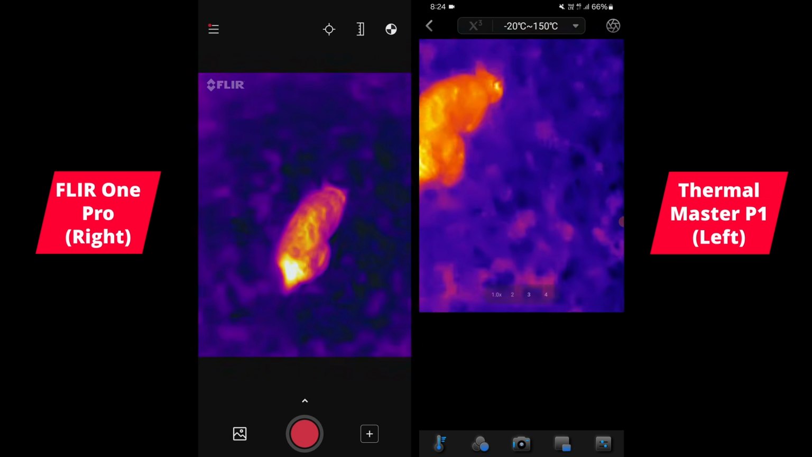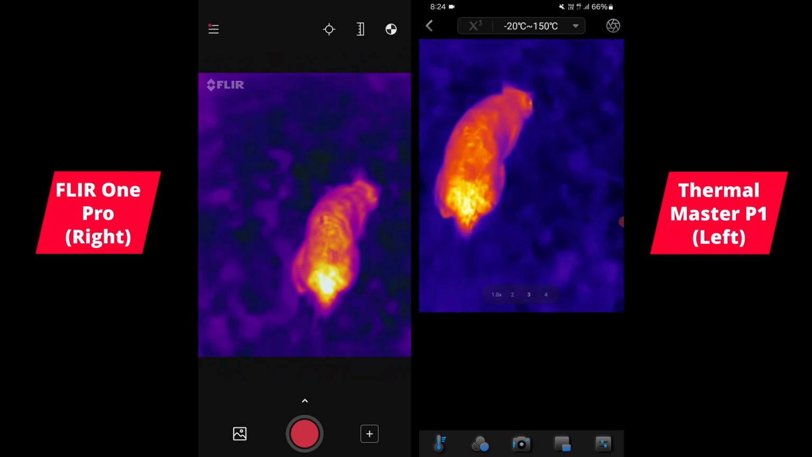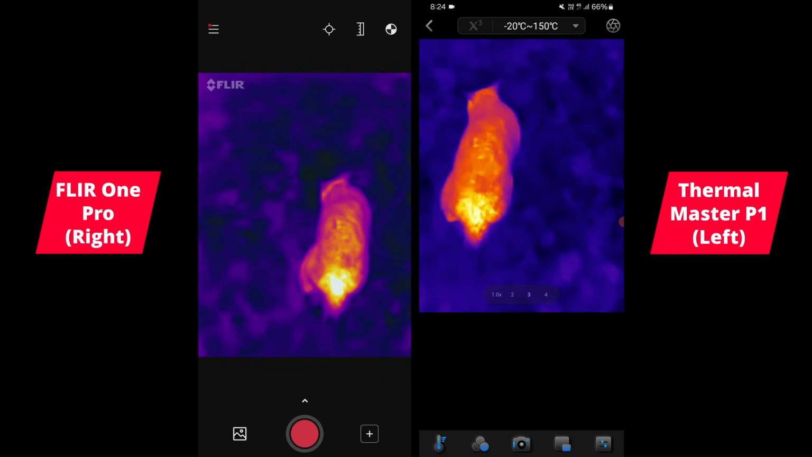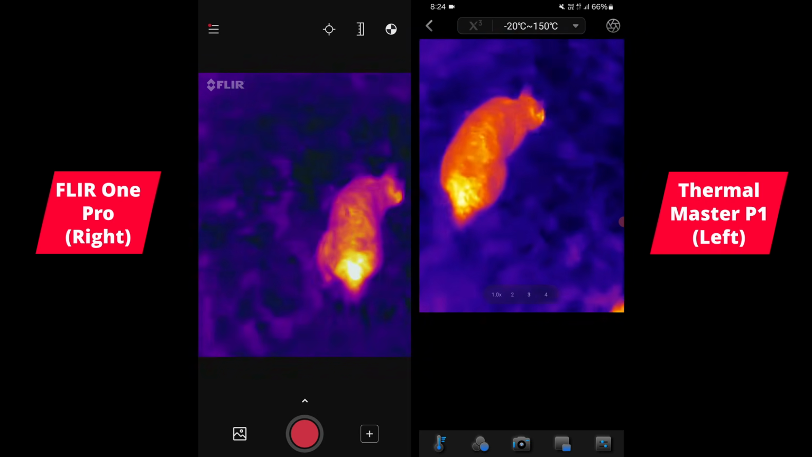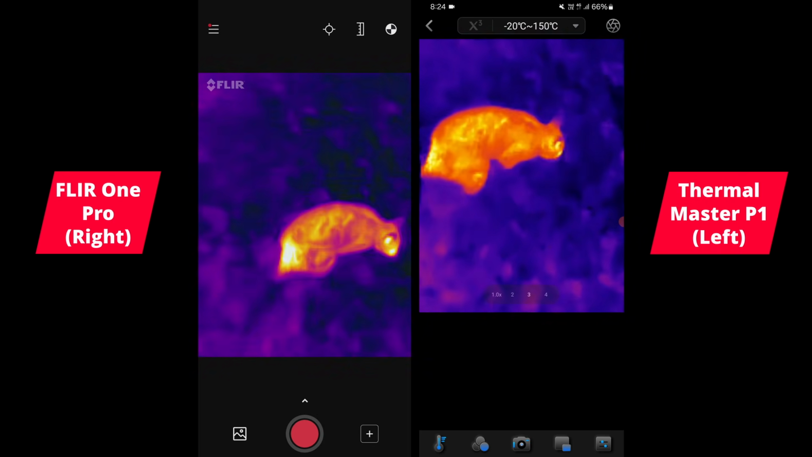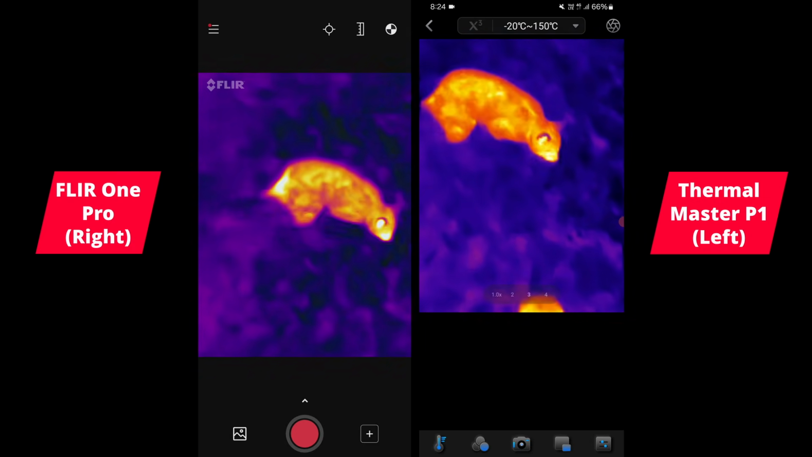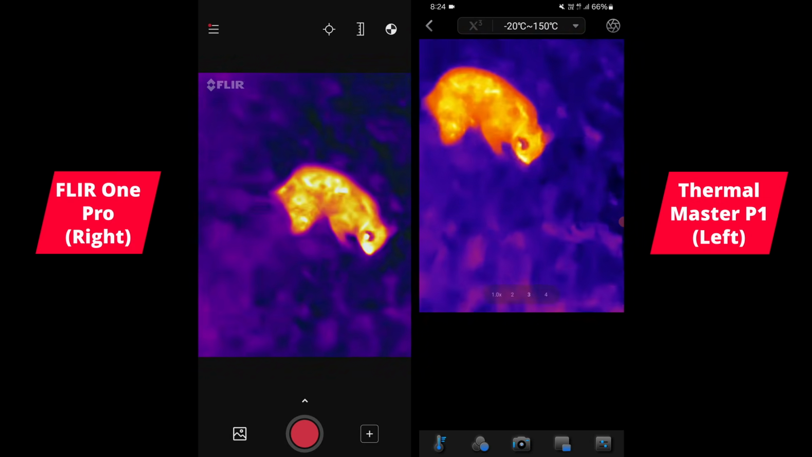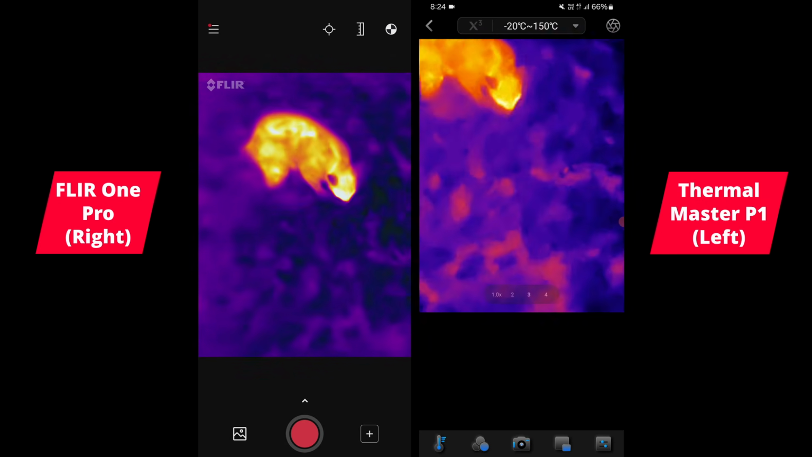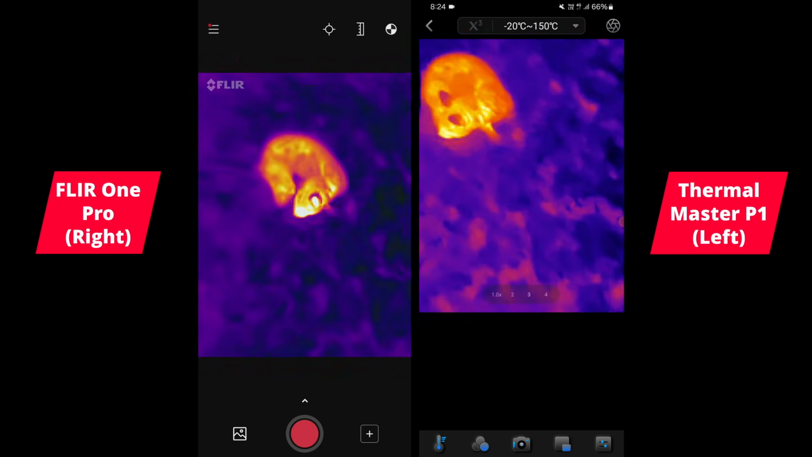Even at this range, I do think the image looks sharper and more detailed on the P1. Again, that's just due to the lower NETD millikelvin value of the P1 compared to the 70 millikelvin of the FLIR. 40 millikelvin is a significant difference. You can even see sharp little differences in details on the ground as well.